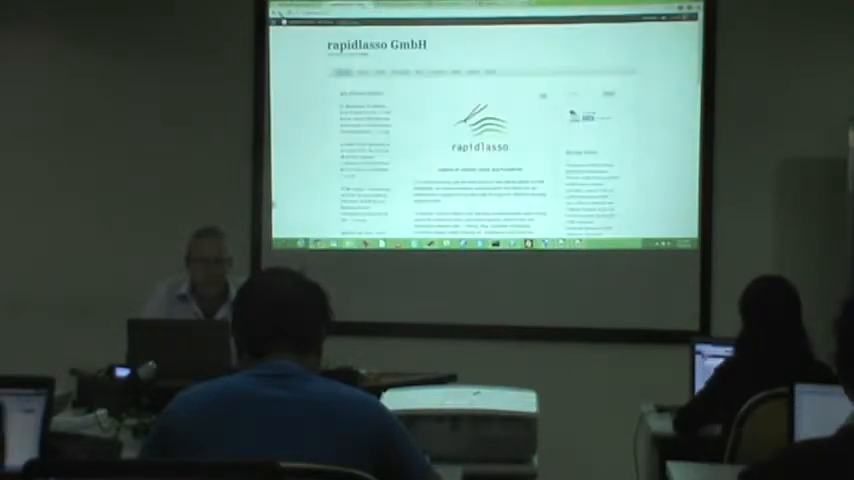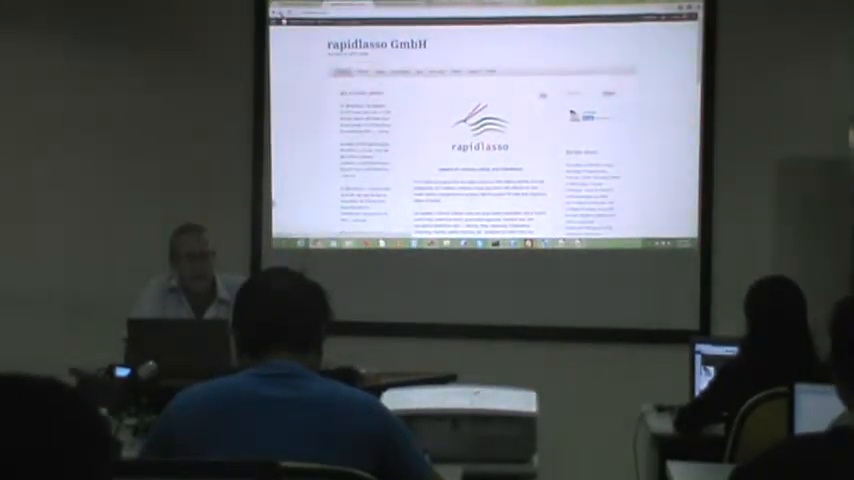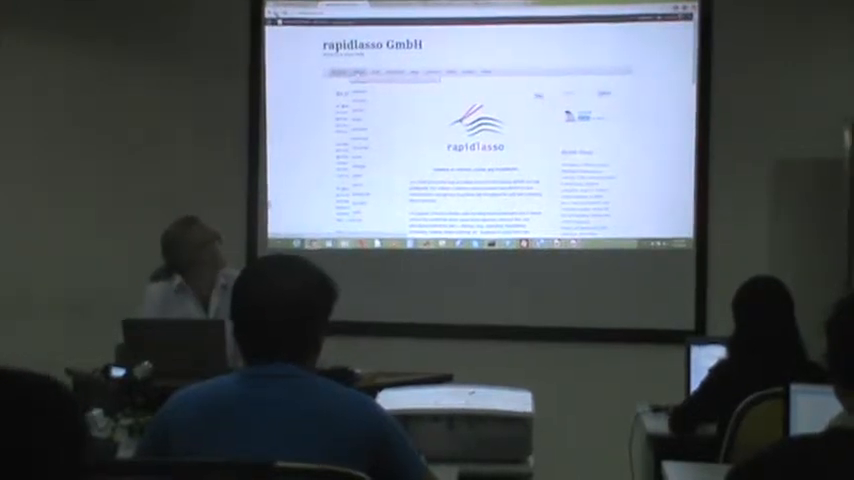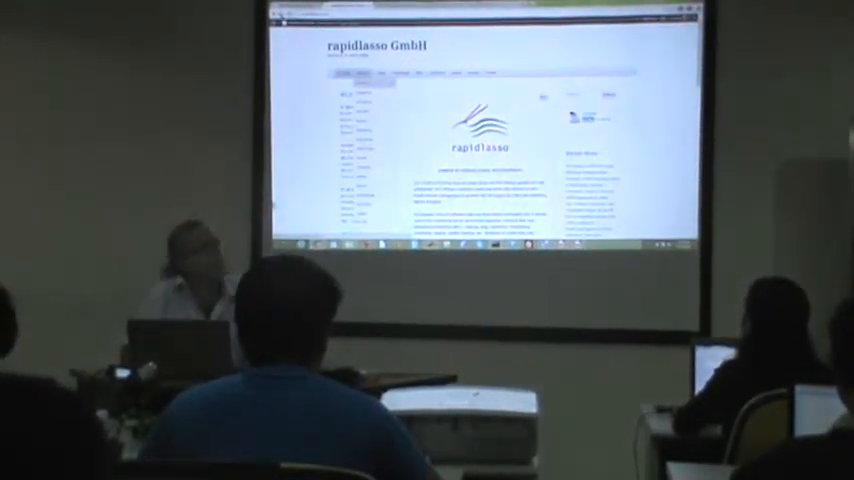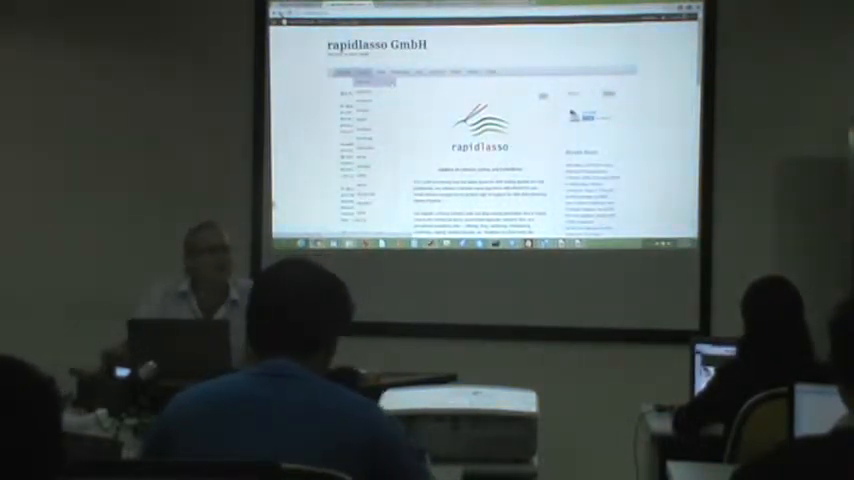The more useful place for doing work is the rapidlasso.com webpage. And you can always download the latest version of LAStools right here where it says download. I mean, you don't need to do that right now because you actually do have the latest version of LAStools all in your laptop right now.